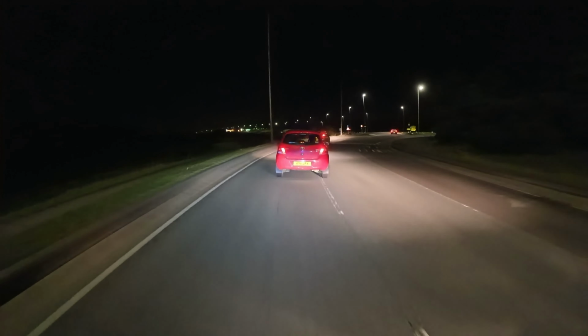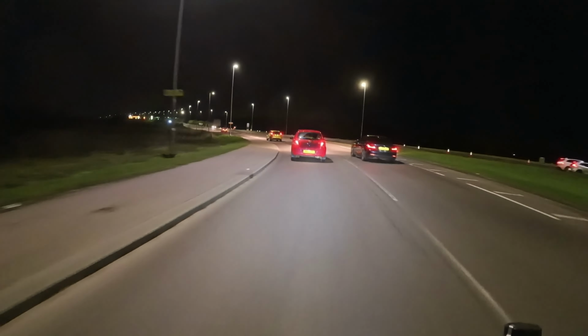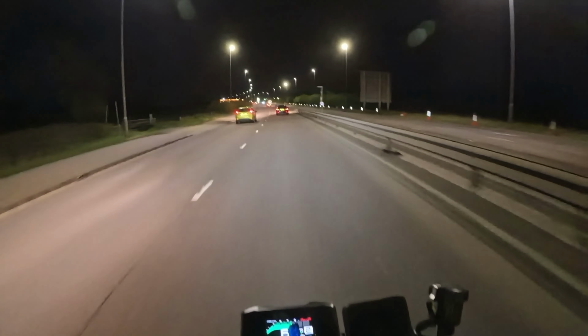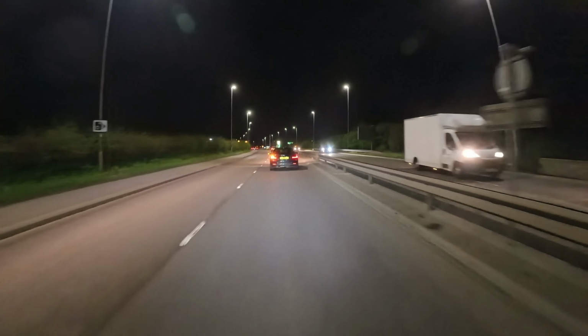Eventually I want to get all carbon fibre all over the place, but that is quite expensive. So yeah, that's enough of a change of a look for now.